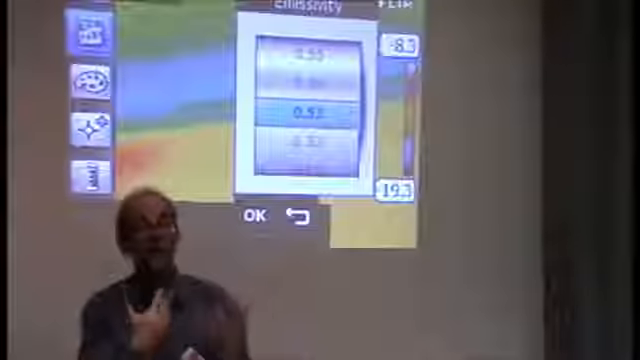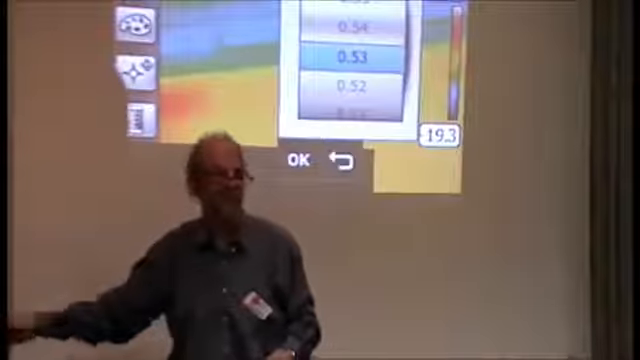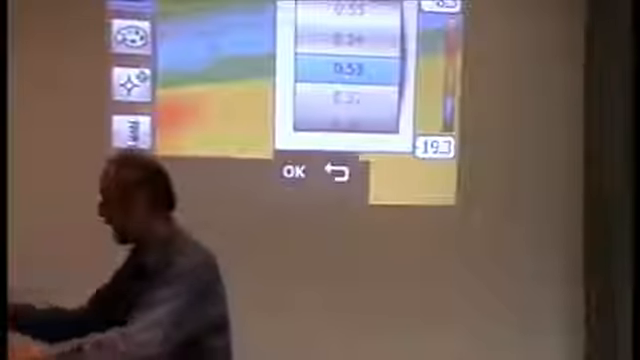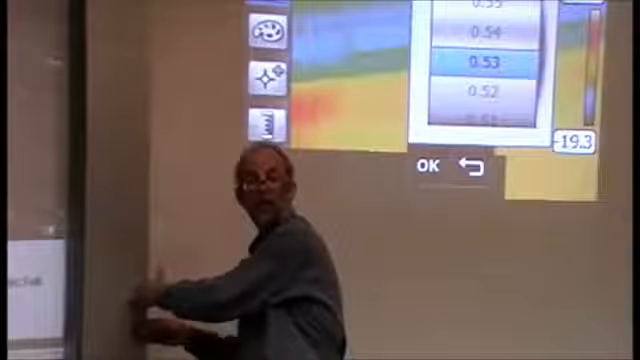This will be quite low, but the reason we're not seeing much effect is because it's pretty much the same as everything else. The reflected is at about 20 degrees, the room is about 20 degrees, and this is a bit hotter, 22 degrees or so, so you're not going to pick up much. But if I was looking at something with a definite contrast, you'll start to see. What you will see is if someone's standing there and I'm looking at an angle where you're reflecting in it, then you'll start seeing a huge difference.